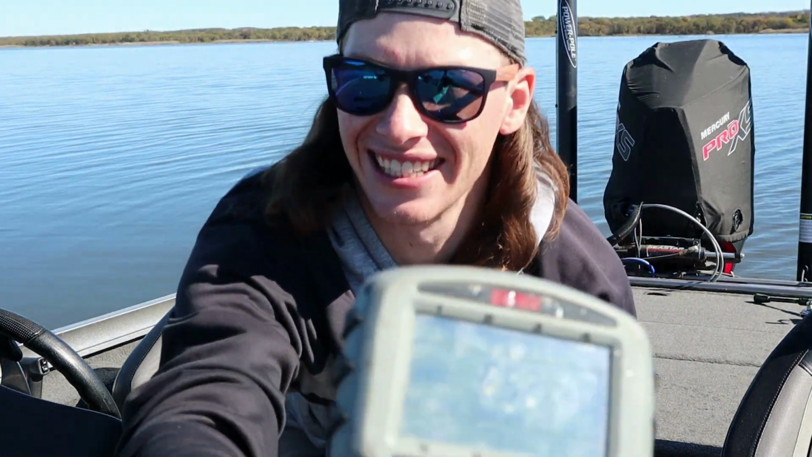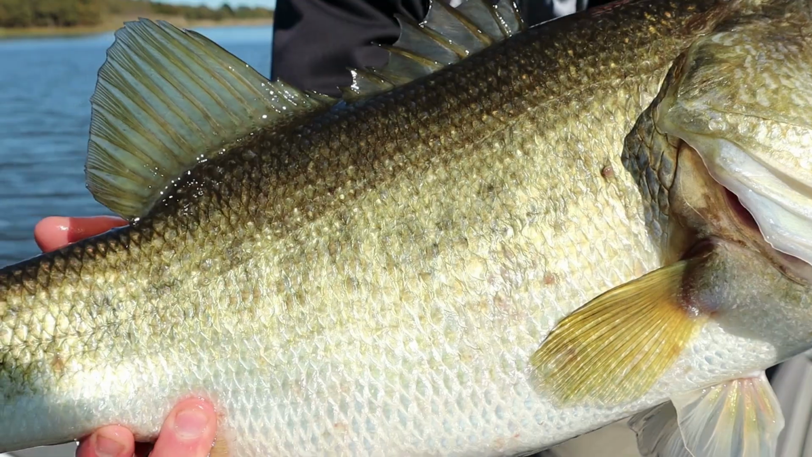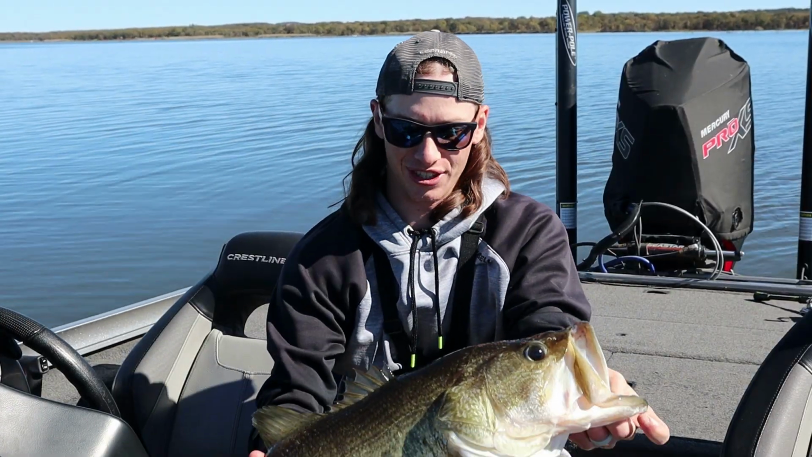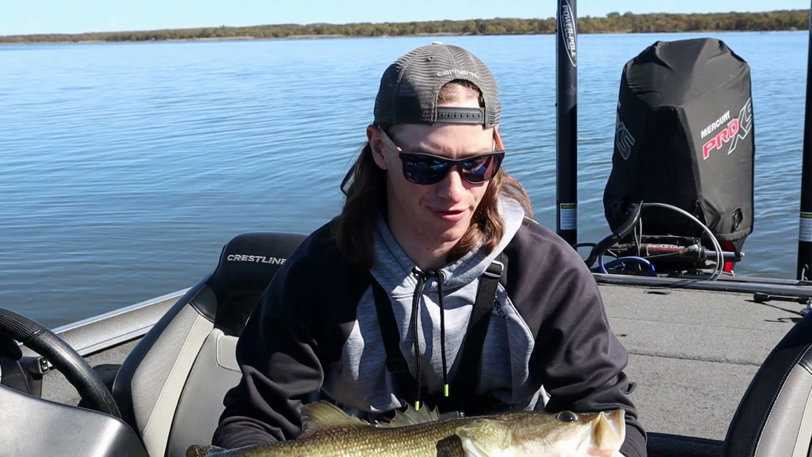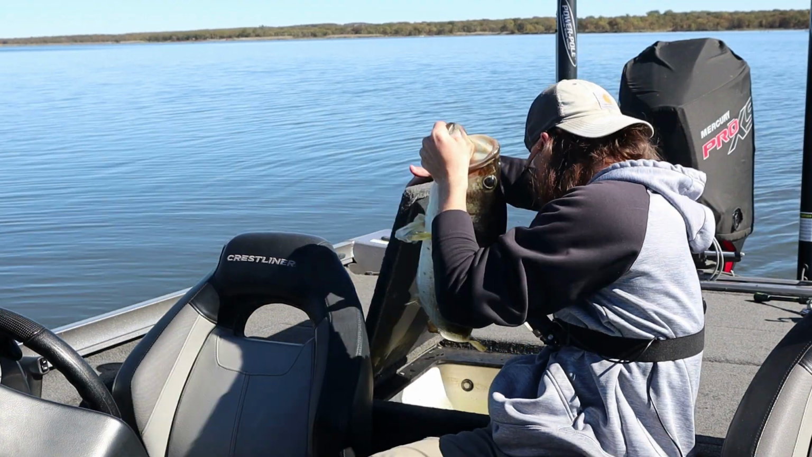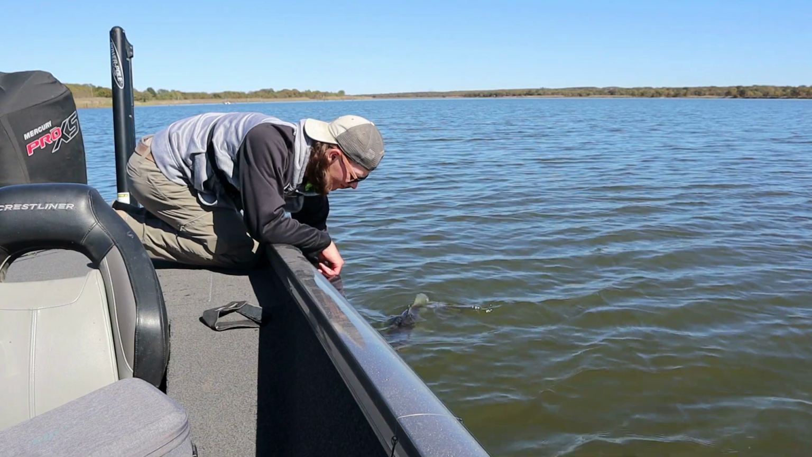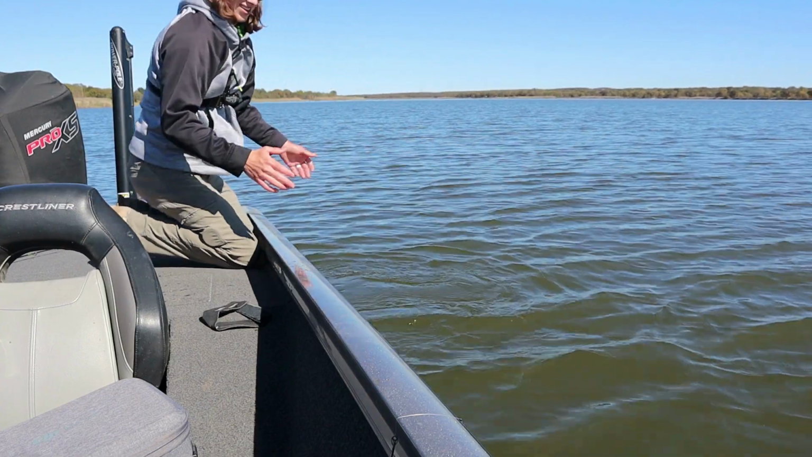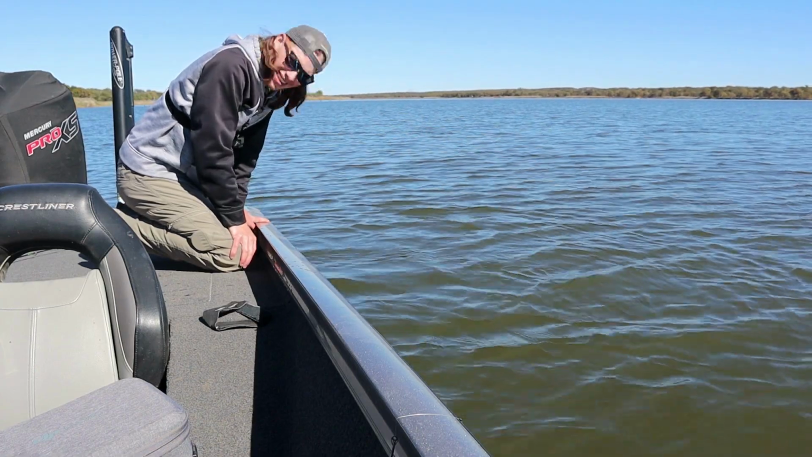8.62. I have no clue if you guys can see that, but 8.62. Oh, that's a giant. I'm gonna get some pictures with it and we're gonna get that fish back in the water. Oh, just a mega fish. This is why we come out. This is what I live for, catching giants. There we go. Okay, got that fish back in the water.